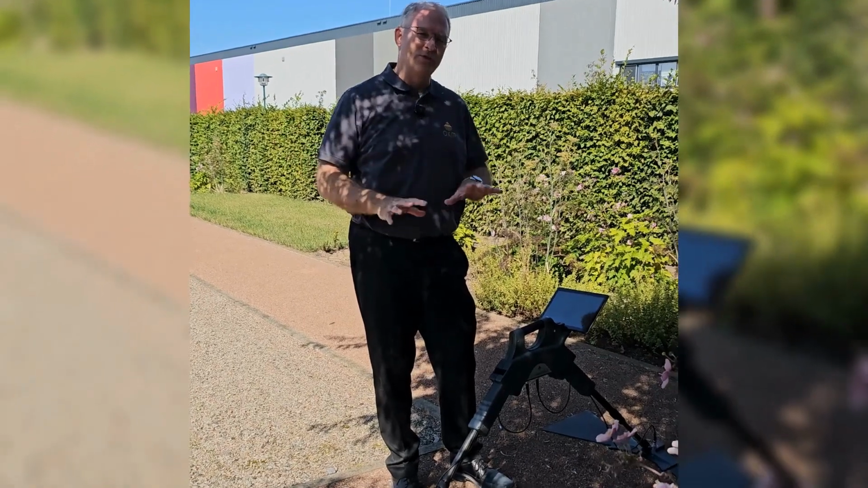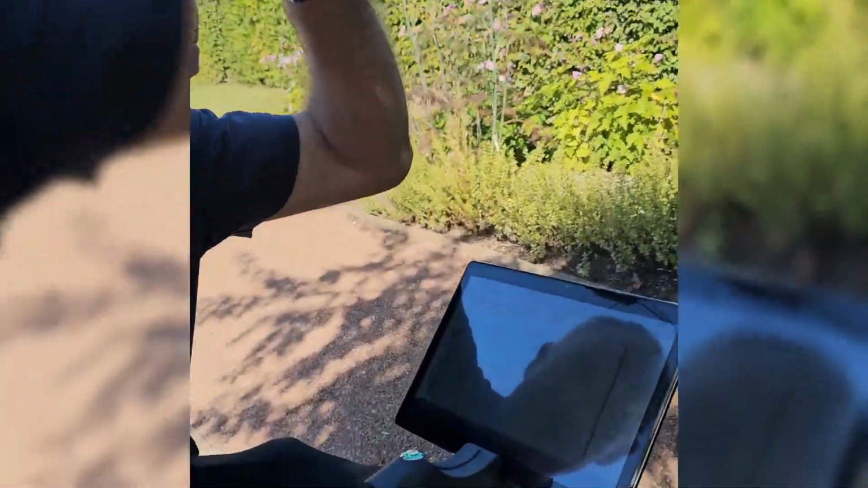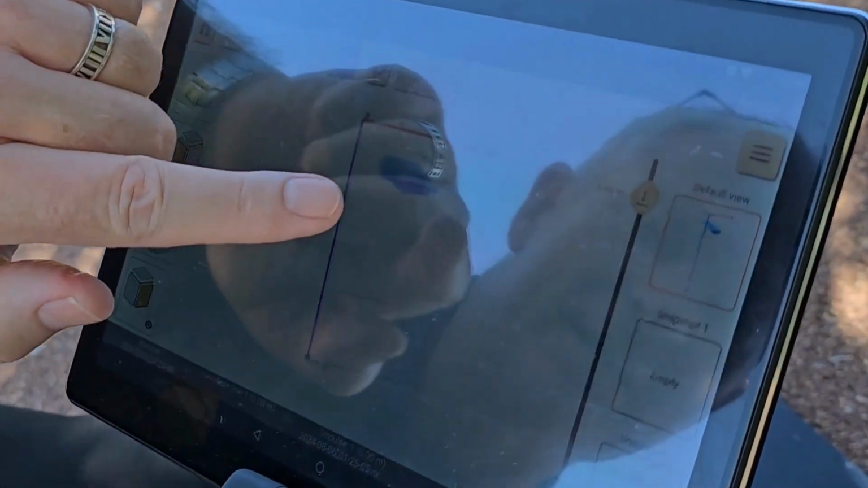Hi guys, we just finished the scan. We've got the results here. Come over here and take a look at them. This is our scan result, and you can see that we found the pipe that's buried.